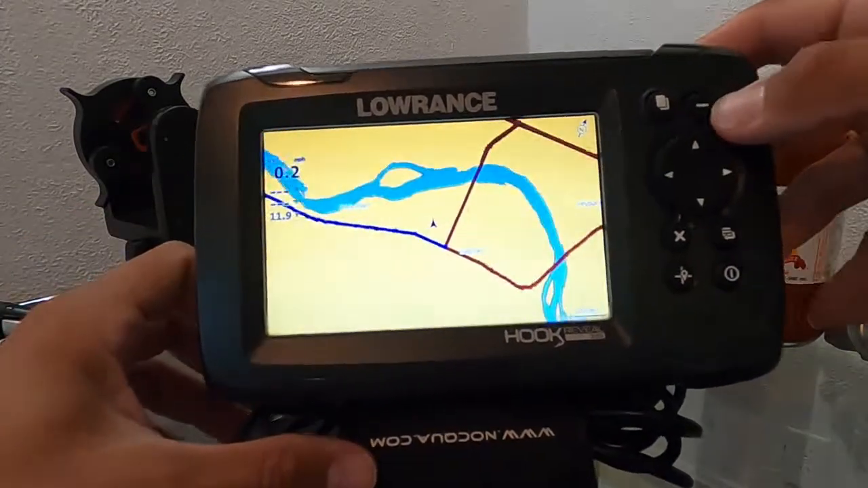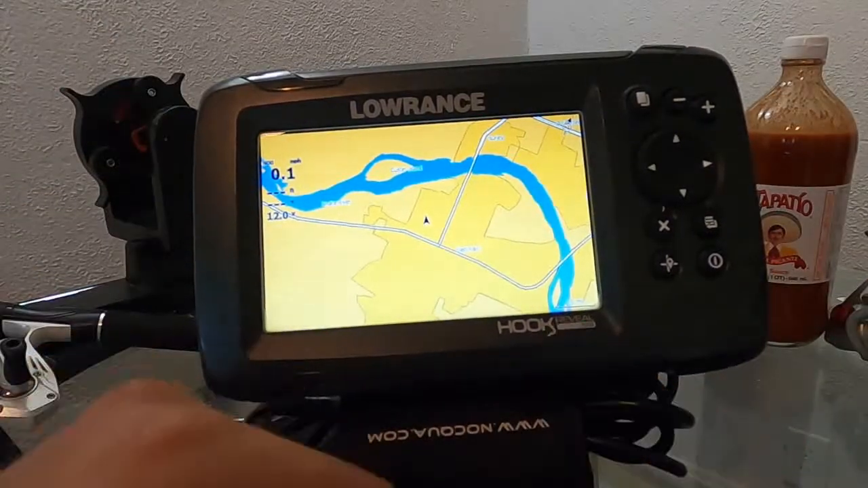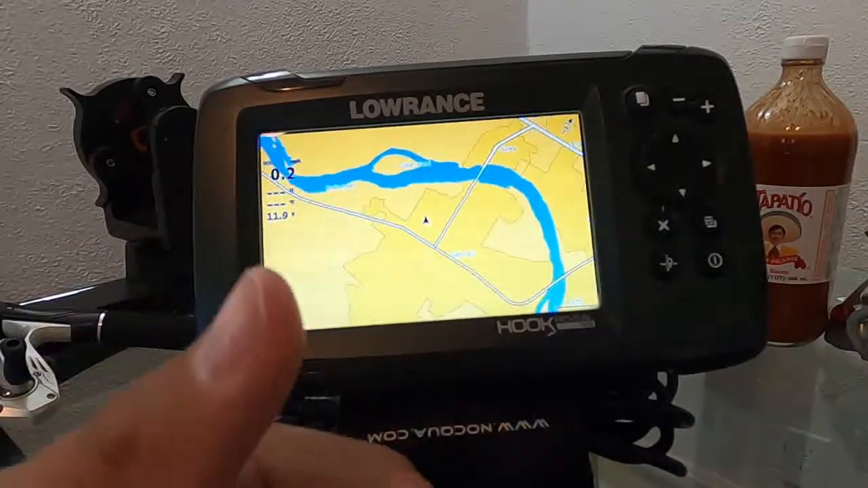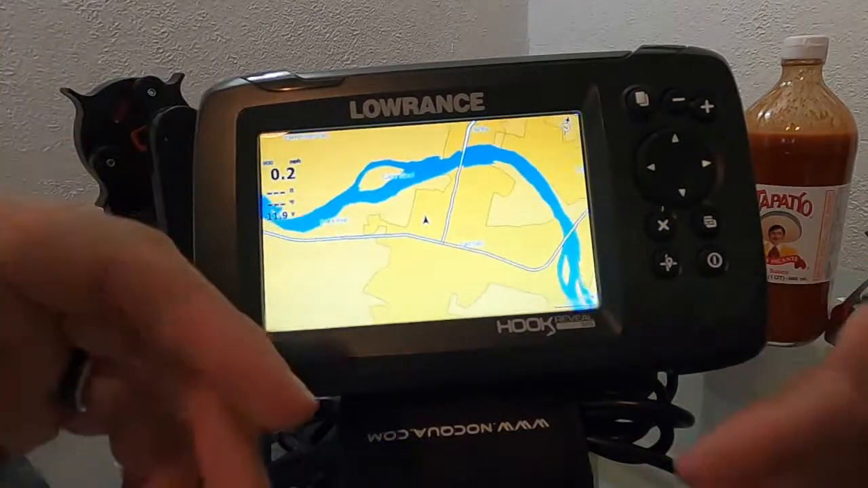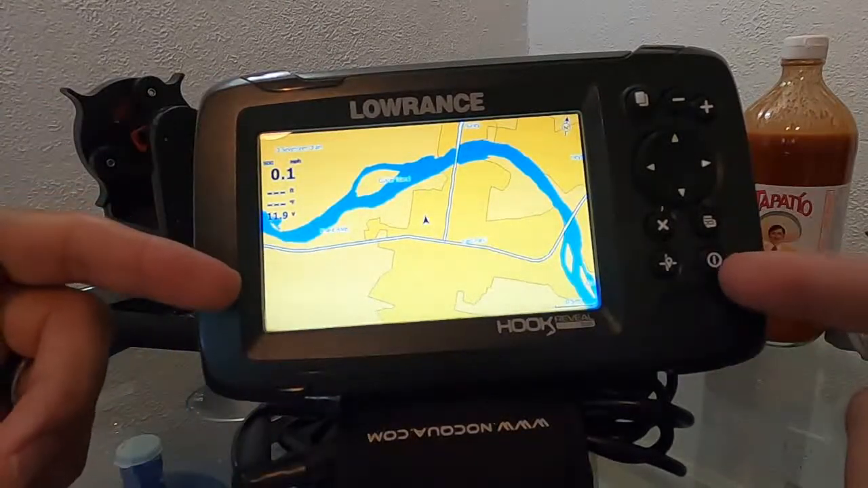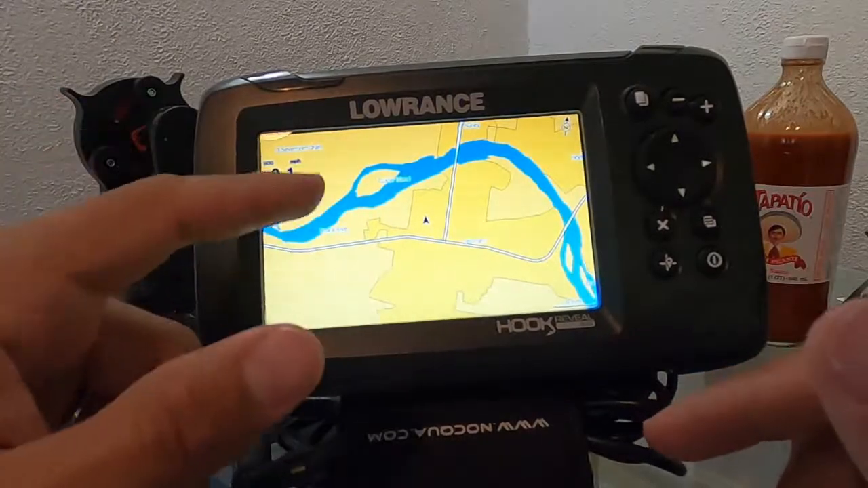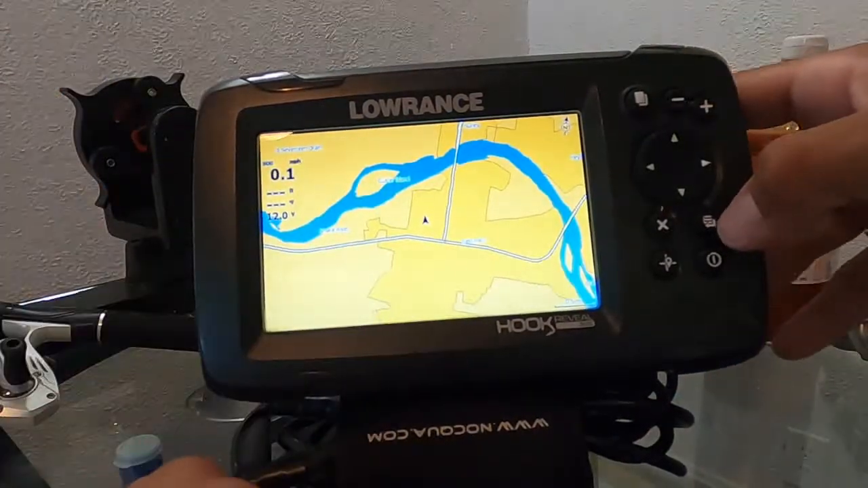All right. A couple cool features about this new unit, the Reveal. Number one is that it has Genesis Live. Now with Genesis Live, what that does is once you get out on the water, you're able to start making contour maps right off the bat. Without even saving them to the SD card, it does save them to the unit itself, which can waste memory on that end. But nonetheless, it does save it to the maps. So I can show you really quick how I go about that.